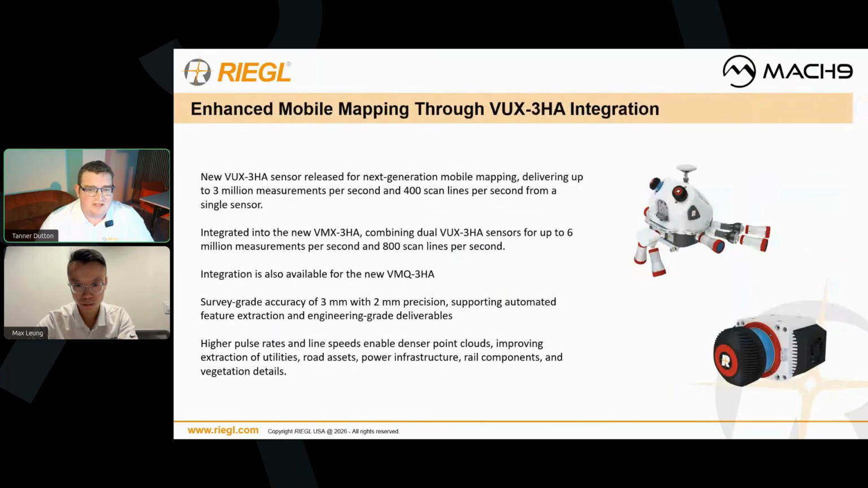So just to go quickly into the new systems we have available. The VUX3HA has been out since the beginning of this year. It's RIEGL's newest, latest and greatest mobile sensor, boasting 3 million points per second at a scan rate of 400 lines a second. That is currently the highest density and fastest spinning LiDAR scanner on the mobile market. So we're really, really excited about this sensor.